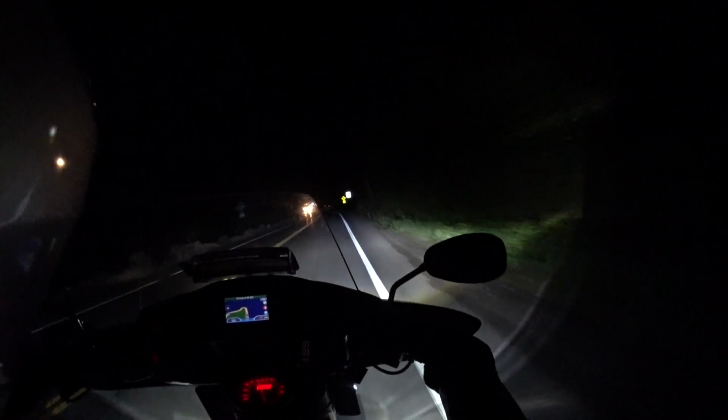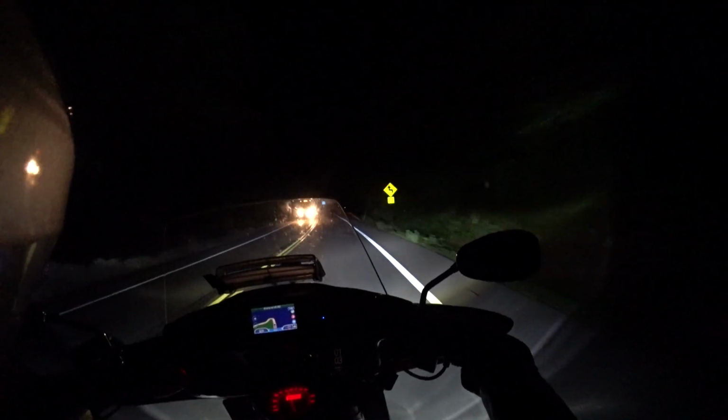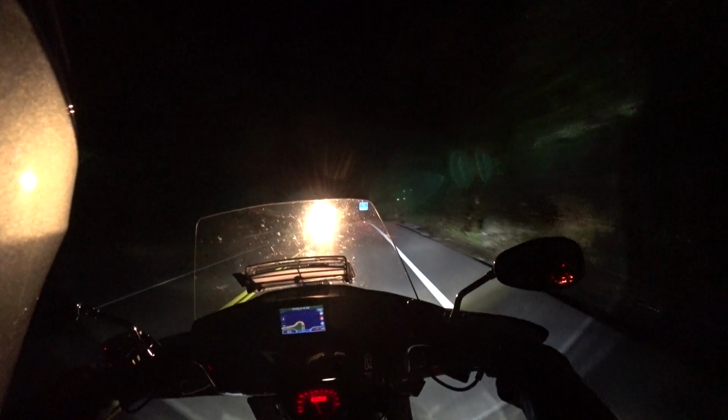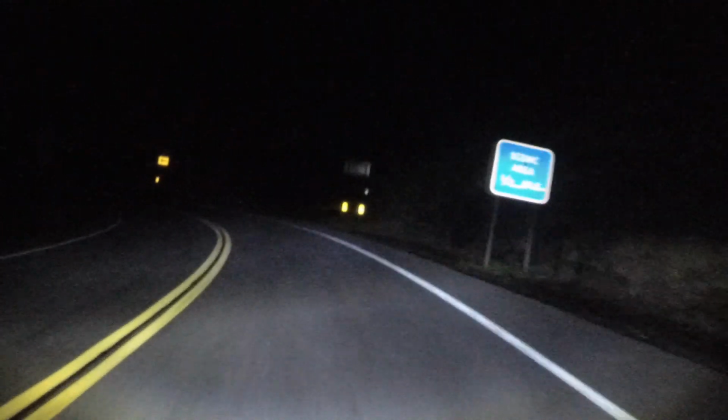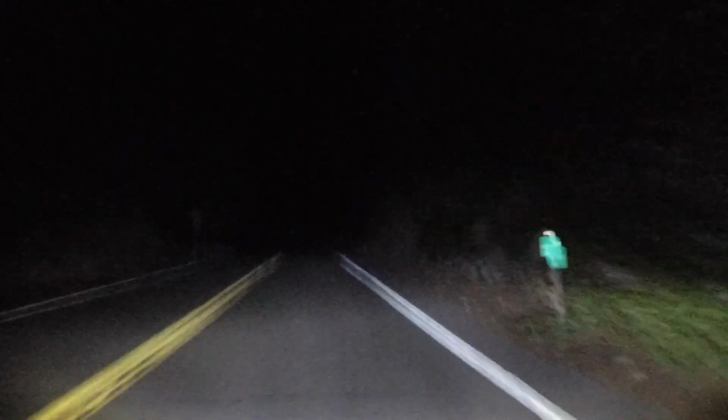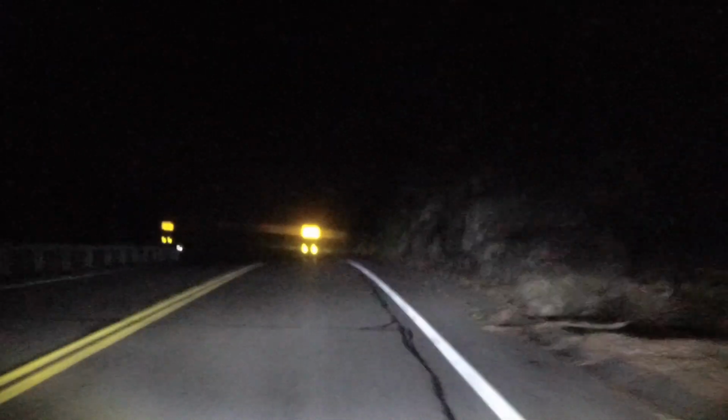Do get tractor trailers through here pretty often. That's one actually there too. Look, see that dead animal there? Oh, yuck. So you gotta keep your eyes open. Most definitely.